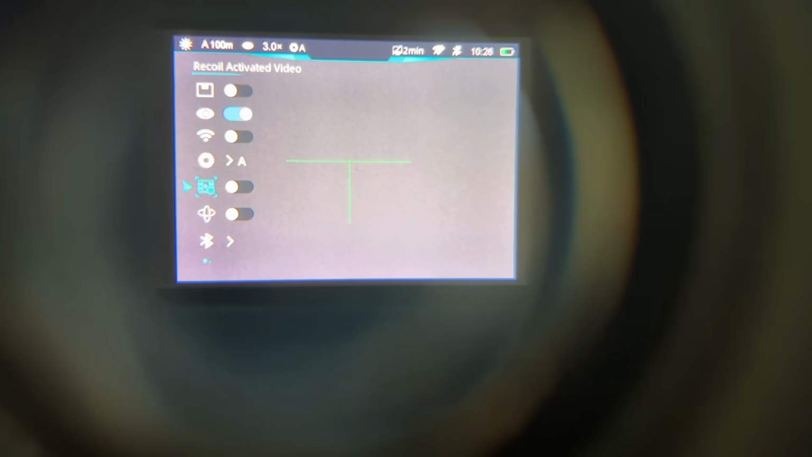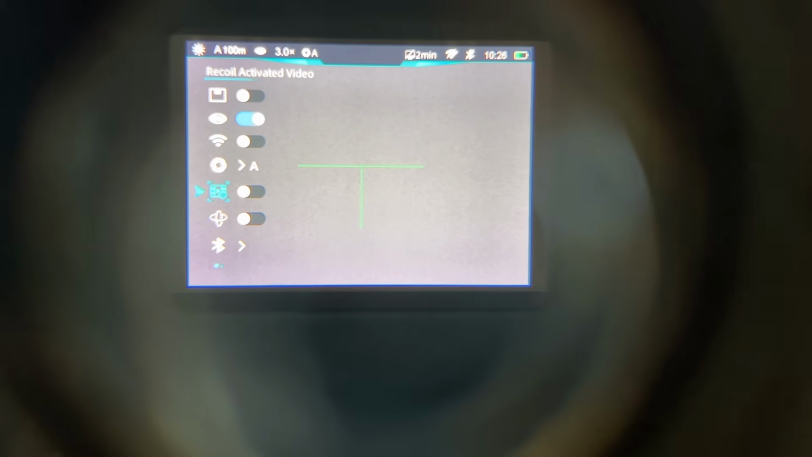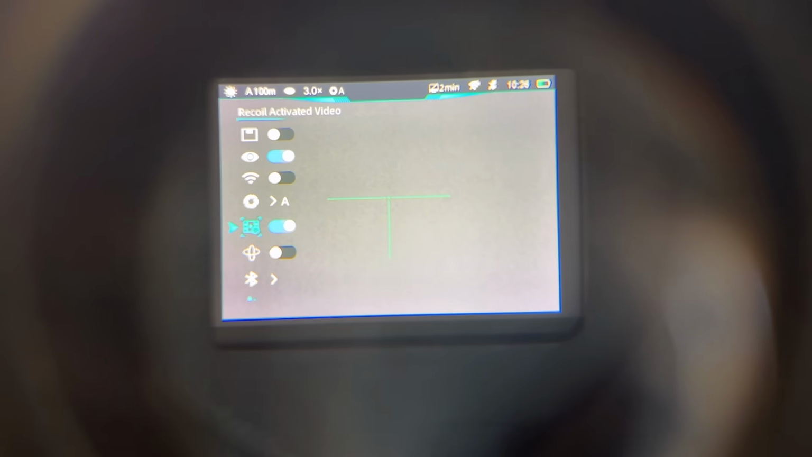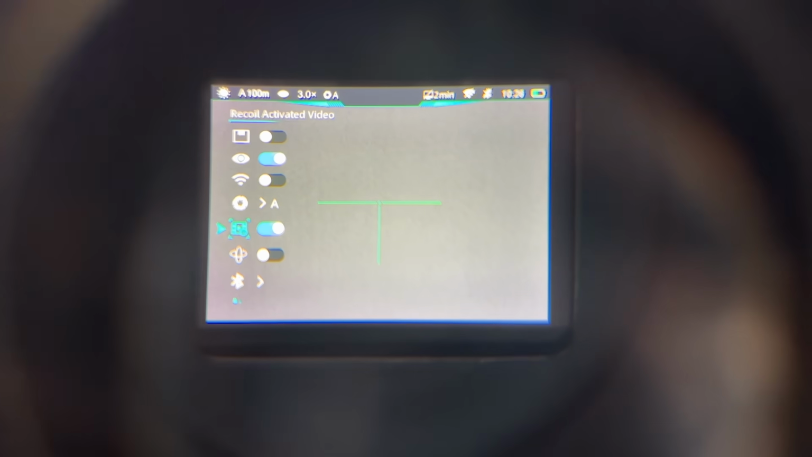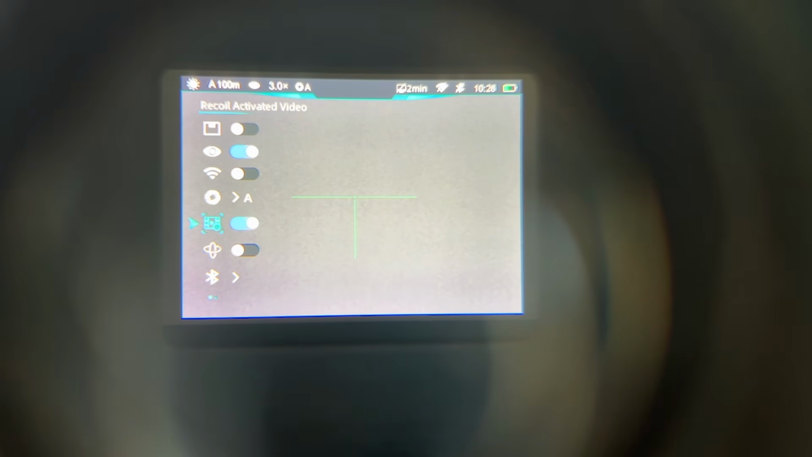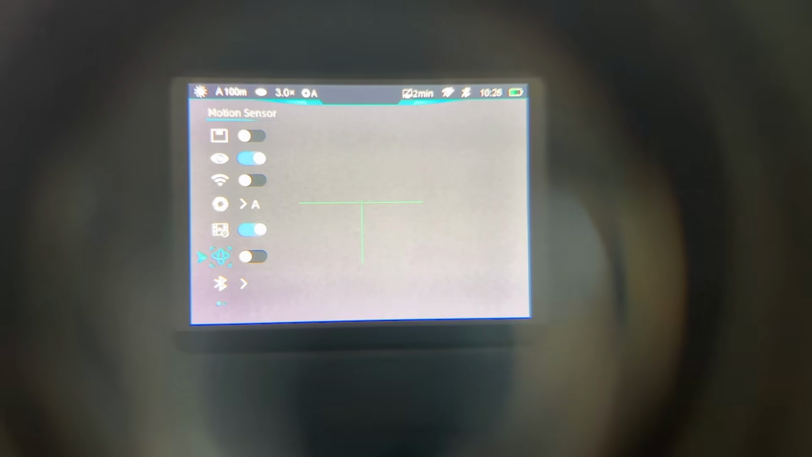You've got recoil-activated video, so that might be handy. You don't need to really think about hitting record, just let it record itself. My old iRay aiming scope used to have that, which is really good. You didn't even have to think about hitting record. You just take a shot and it does it all for you. So I'll leave that on. I'll try it out later.